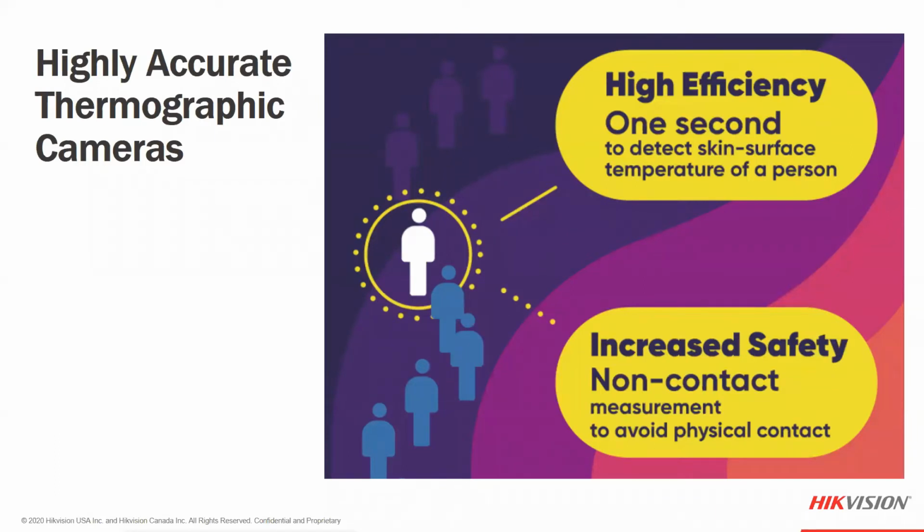All of the products are designed to be higher efficiency, detect the skin temperature without interrupting the flow of traffic in too big of a way, as well as increase the distance between people.